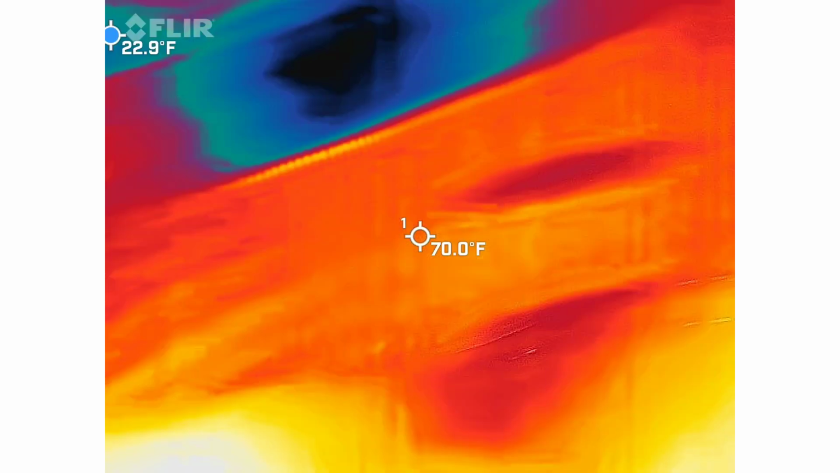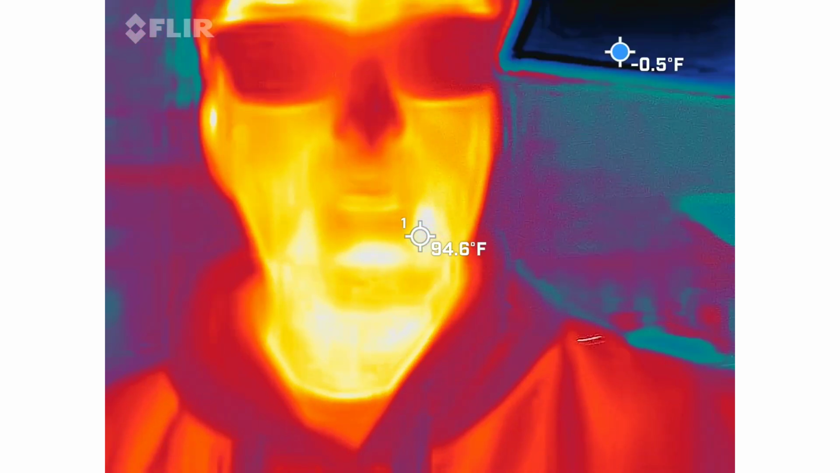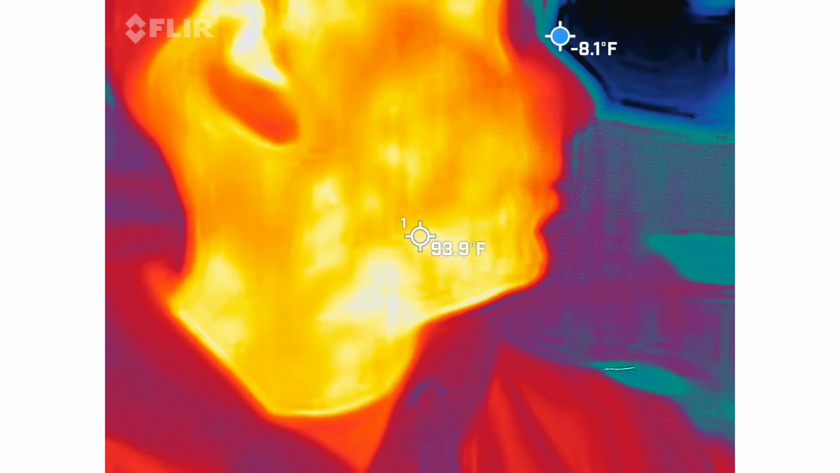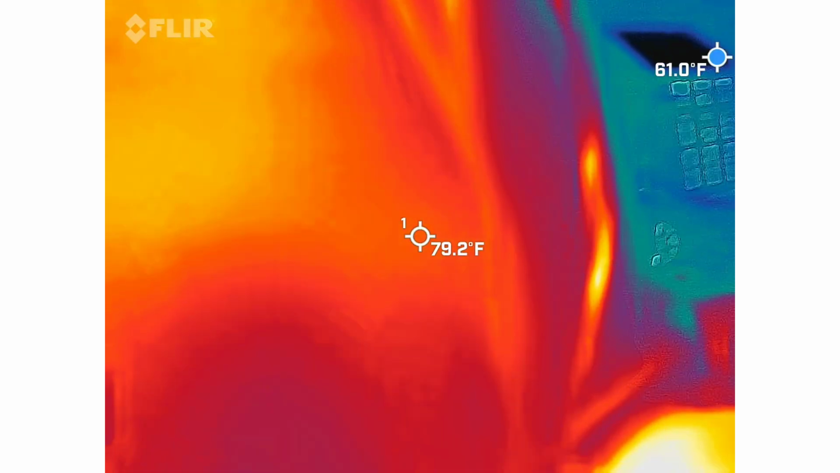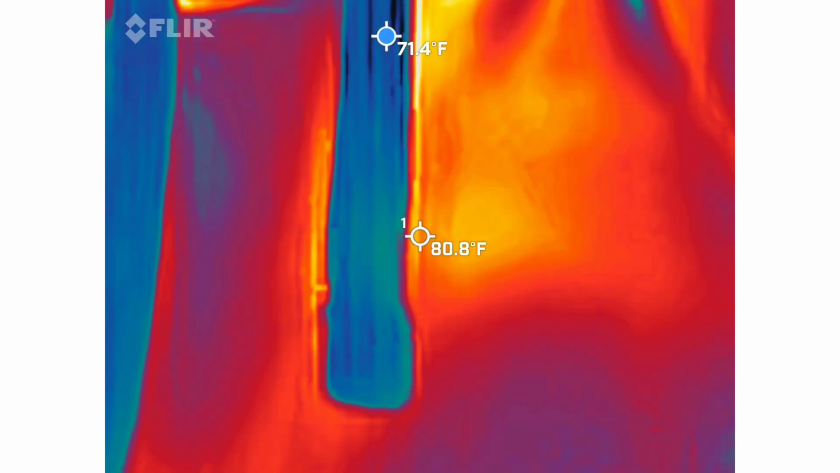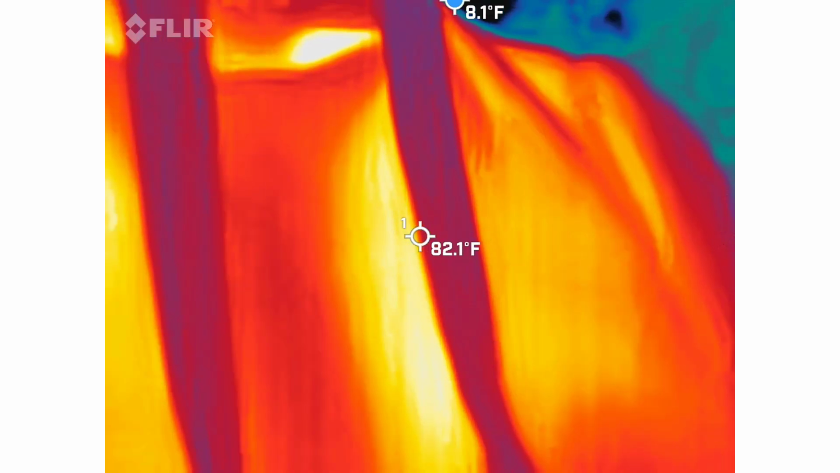So thermal imaging, you should be able to see me in there. I'm the orange, red, and yellow guy. So that means I'm the warmest thing inside the picture. If you were a bridal party, I'd be the hottest thing inside the picture. But we also have a blue dot that's bouncing around the screen, giving us the coldest spot in the frame at that particular moment. So it's helping us guide our eye to those cold spots that Casey actually pointed out. So it's going to help you in your video watching.